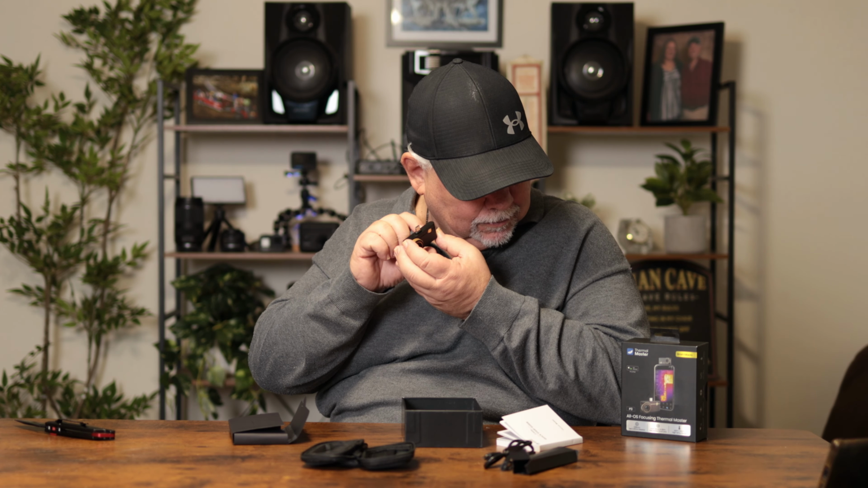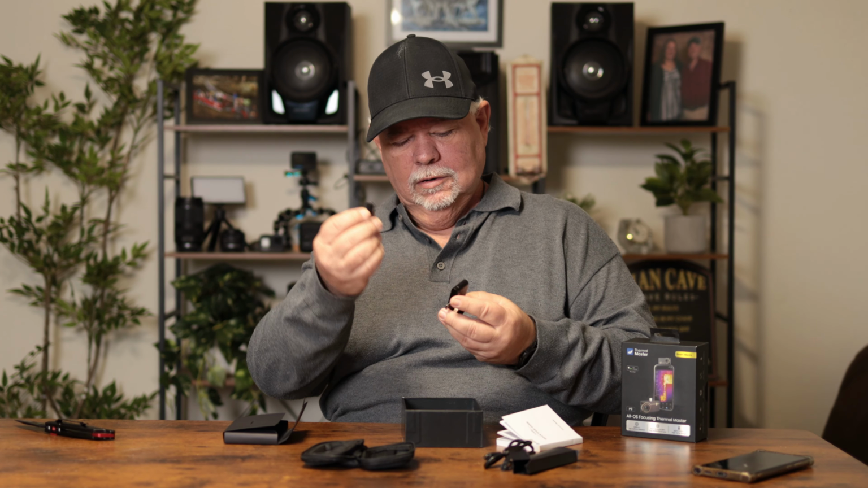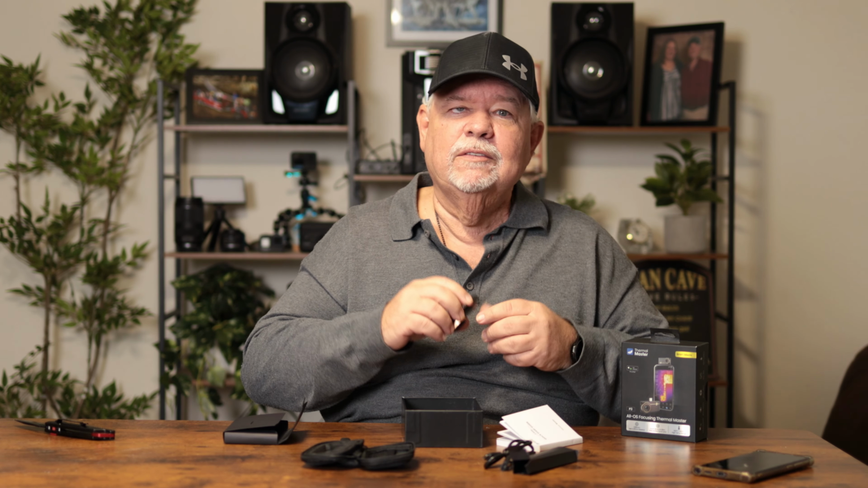You have your USB-C plug right here. That is what's going to plug into the bottom of your phone, like so. You have your adapter we saw a while ago. You just put that in there, and then you'll be able to plug it into your iPhone. We have Android, so we don't have to worry about that. So let's get the software installed and give it a go.